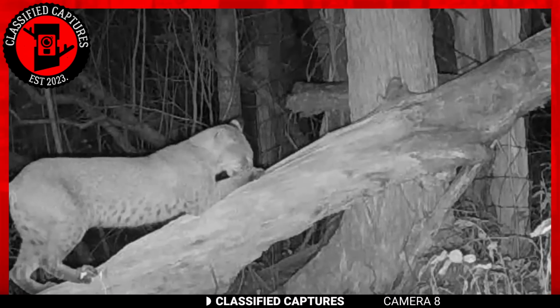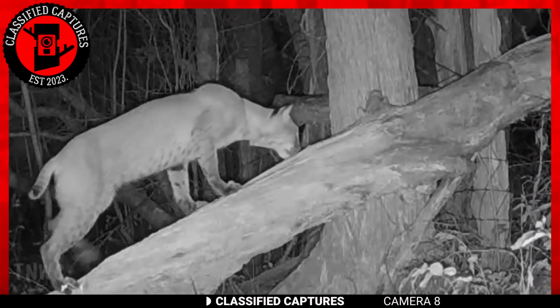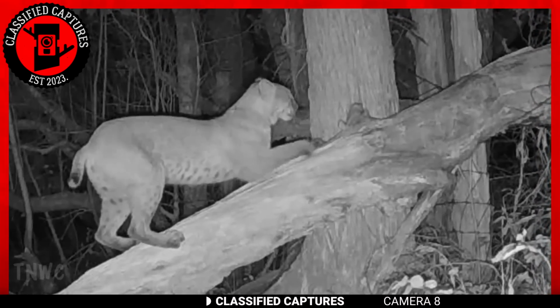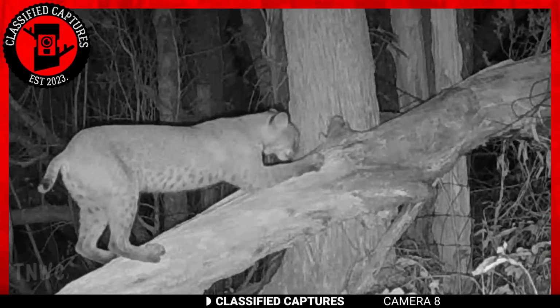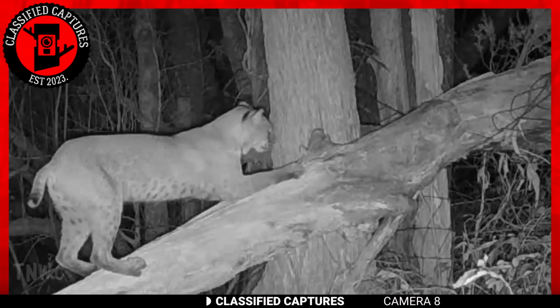If you're a cat that lives in the wild, your claws had better be sharp, and this bobcat knows it. The trail cam footage shows it sharpening its claws. Boy, are they sharp. Whatever you do, don't ever be at the receiving end of a claw attack from a bobcat. It won't end well.